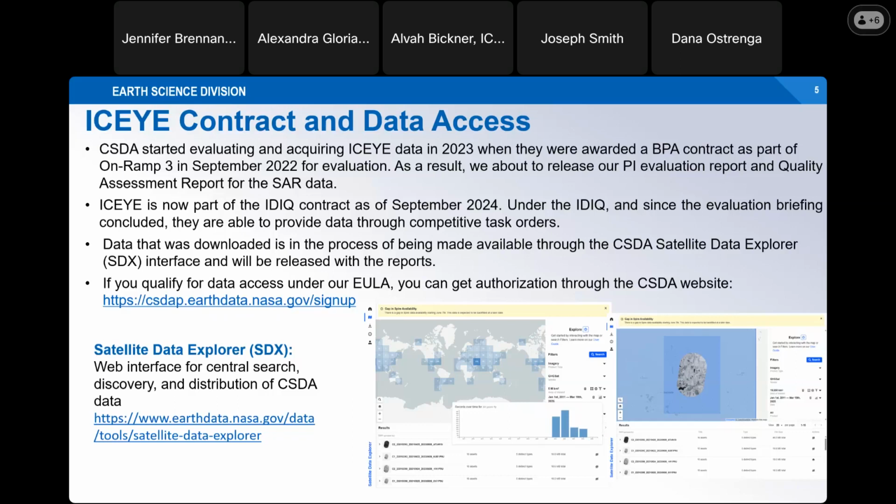We're making that available through a process right now through the Satellite Data Explorer and then the Earth Data Search client. You can get authorization through the CSDA web form listed here. And you can also see here a screenshot and a link of our Satellite Data Explorer where you can search and access the data as an approved user.